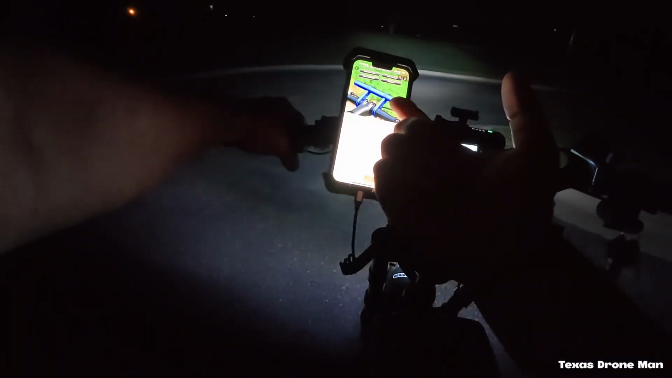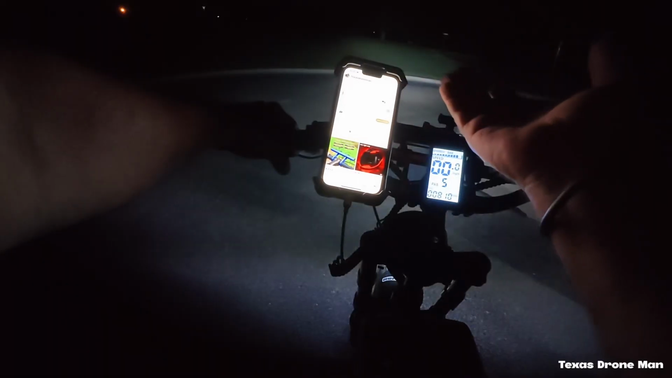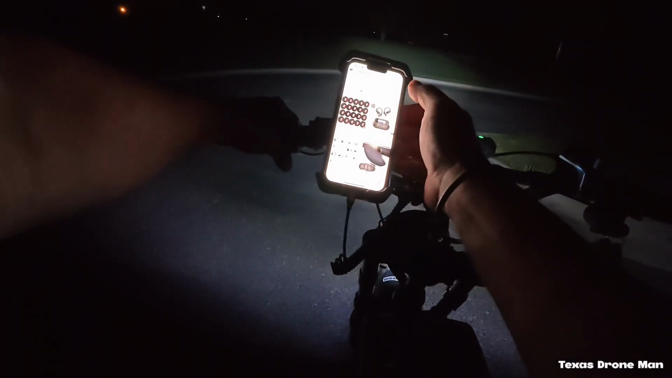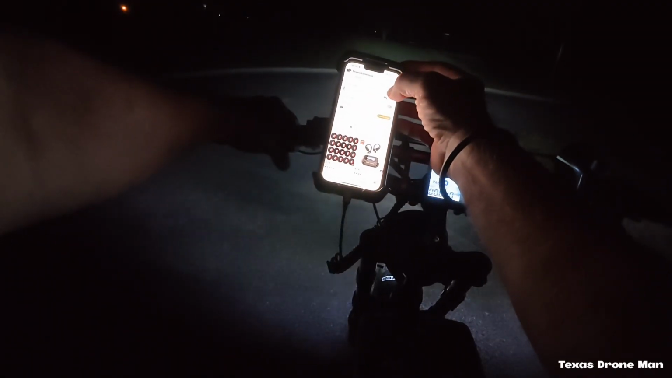Look, $2.49. Like I said, this Temu is irritating. It's hard to tell. I think I paid like 11 or something. But let's see what my order. Yeah, I think that was it. Just that bar, the mirrors.